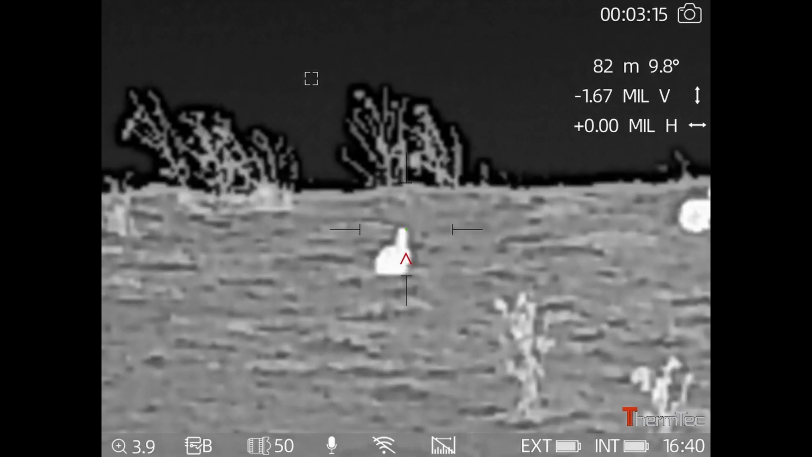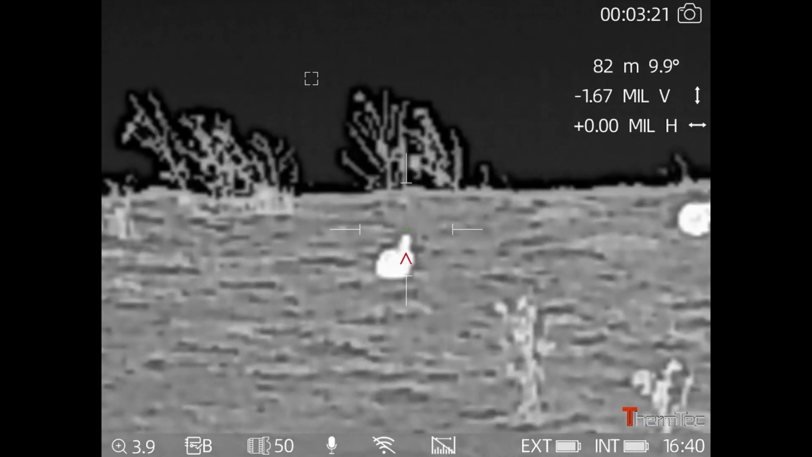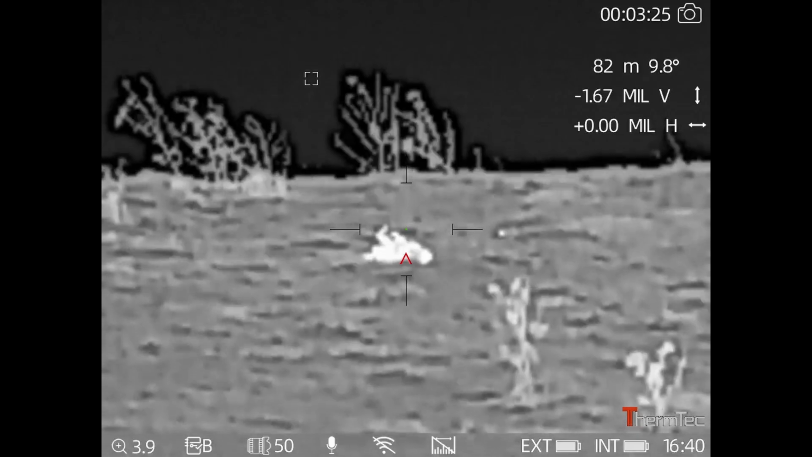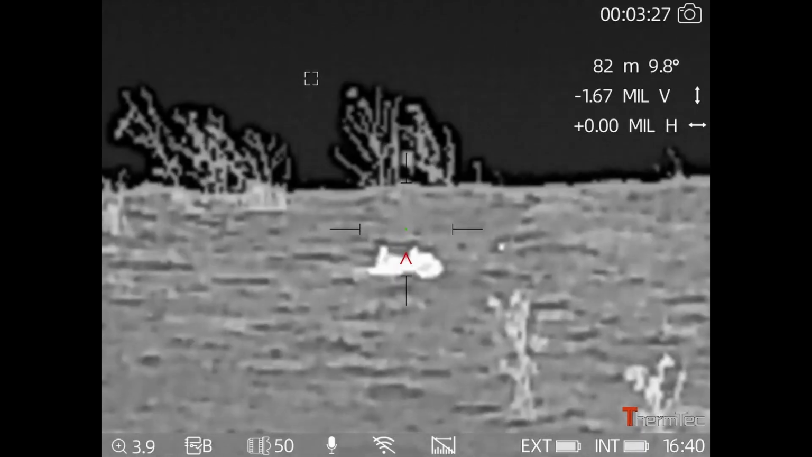This one's at 82 meters, so the ballistics calculator is working here, so we'll see how we go. Well, there was nothing wrong with that calculation.